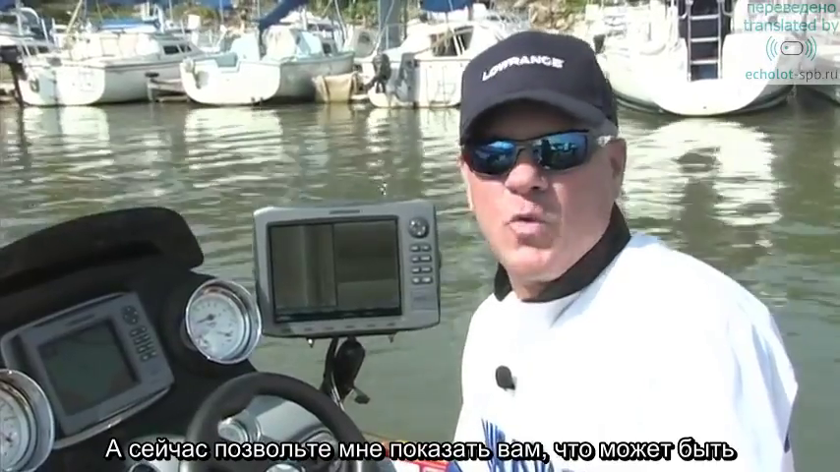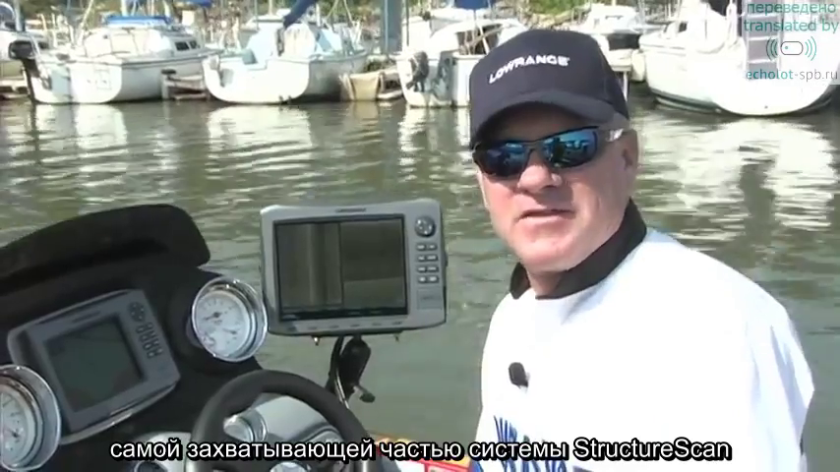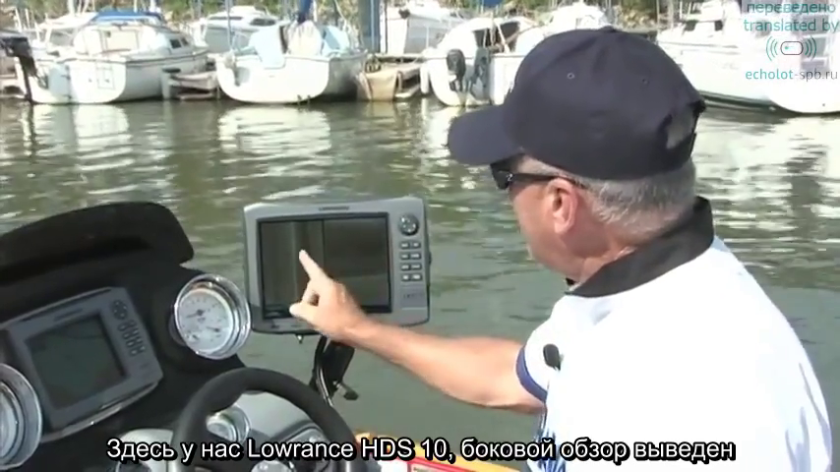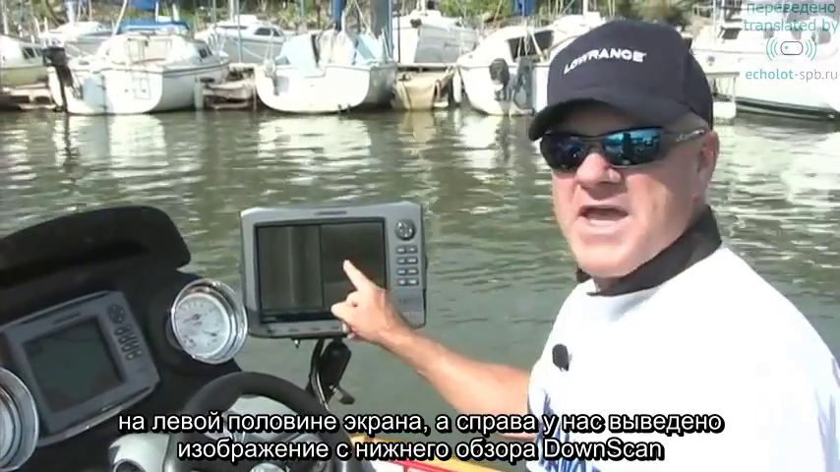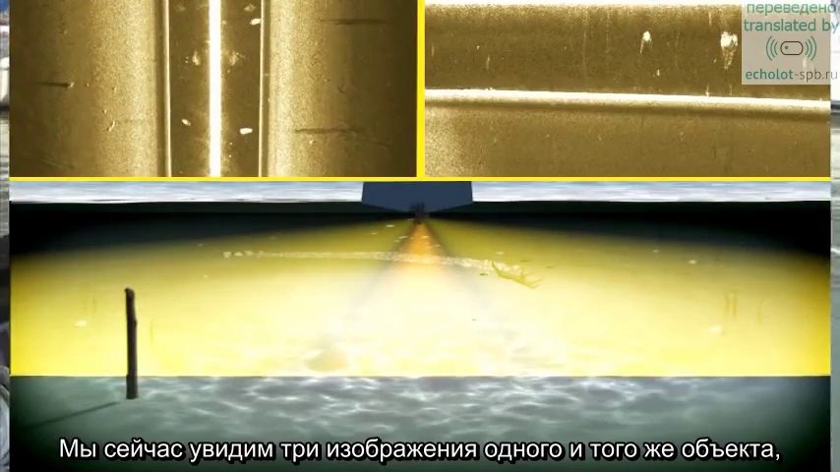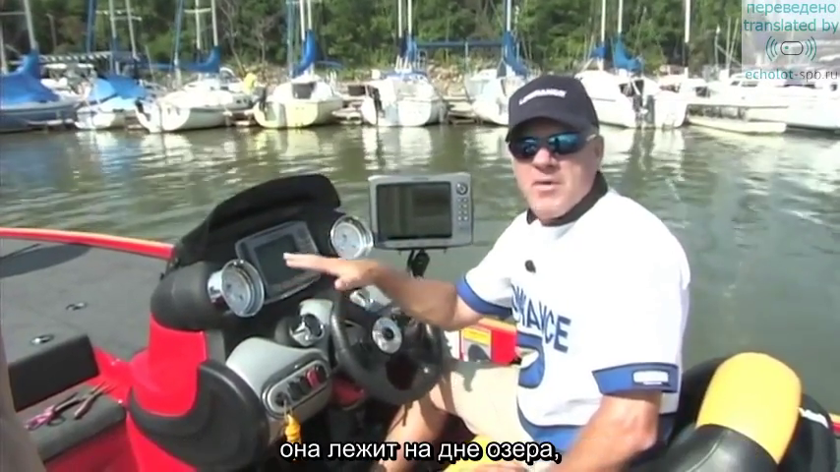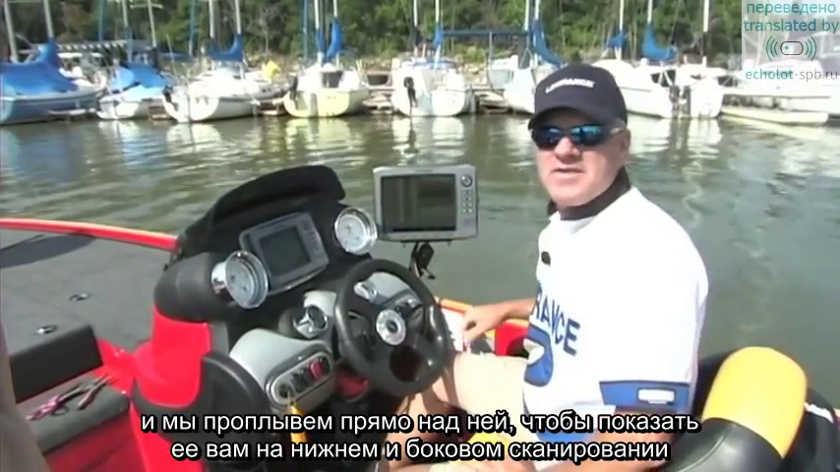Next, let me show you what very well may be the most exciting feature of the StructureScan system. It's the exclusive down scan view. So what we have is the Lowrance HDS-10 set up with the left and right views on the left-hand portion of the screen, but on the right side, we have an image scanning straight down below the boat. It's going to show us three different views of the same object. We've discovered out in front of this line of sailboats a boat that has sunk straight to the bottom of the lake, and we'll be able to drive over it, show it to you on down scan and on the side images as well.